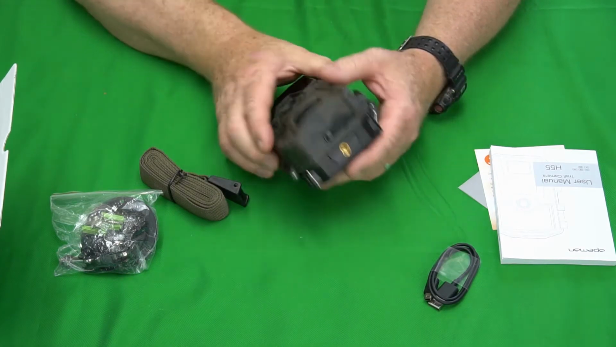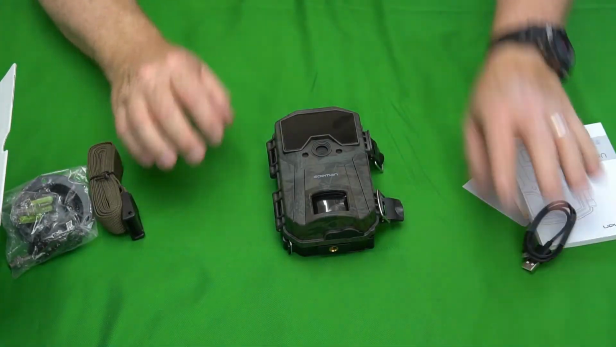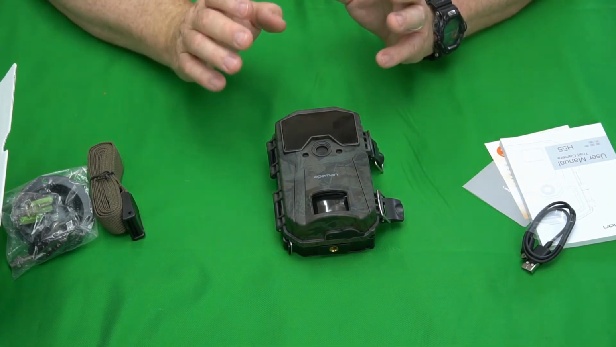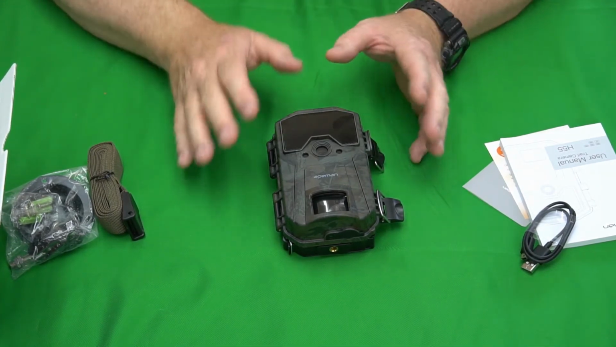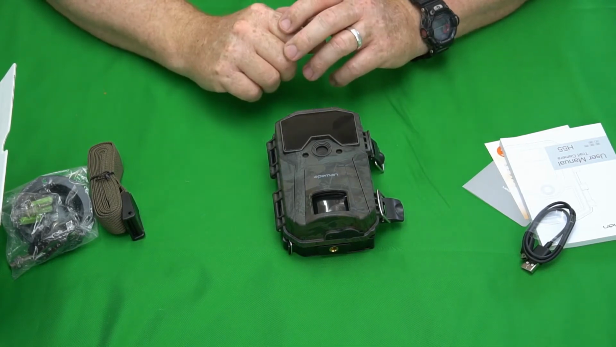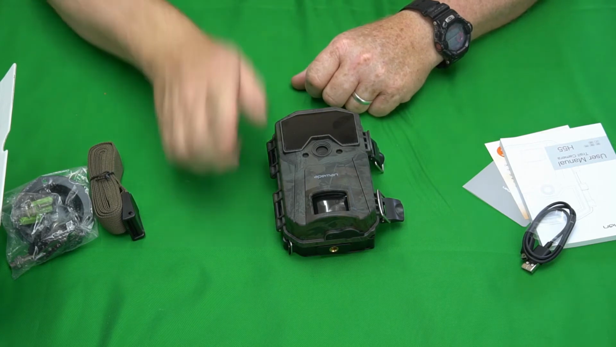and I'm going to set this baby out in the field for a couple of weeks to capture videos and images of wildlife. And then once that's done, I will come back. I will show you those pictures and images of the wildlife and all that stuff. Talk about how the camera performed. So hold on, because I will be right back.